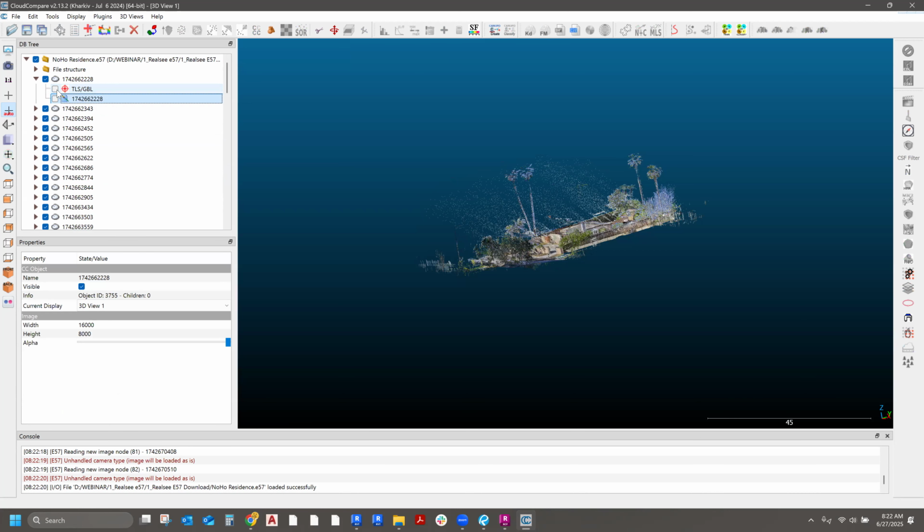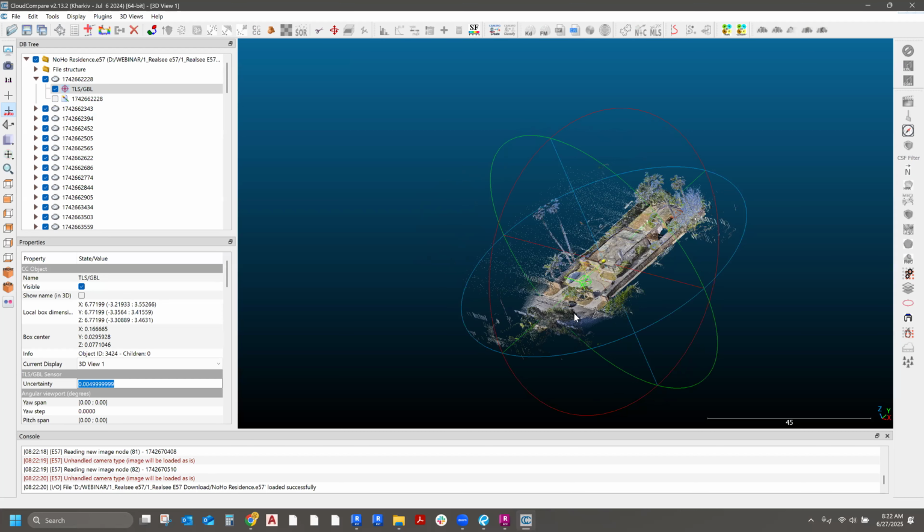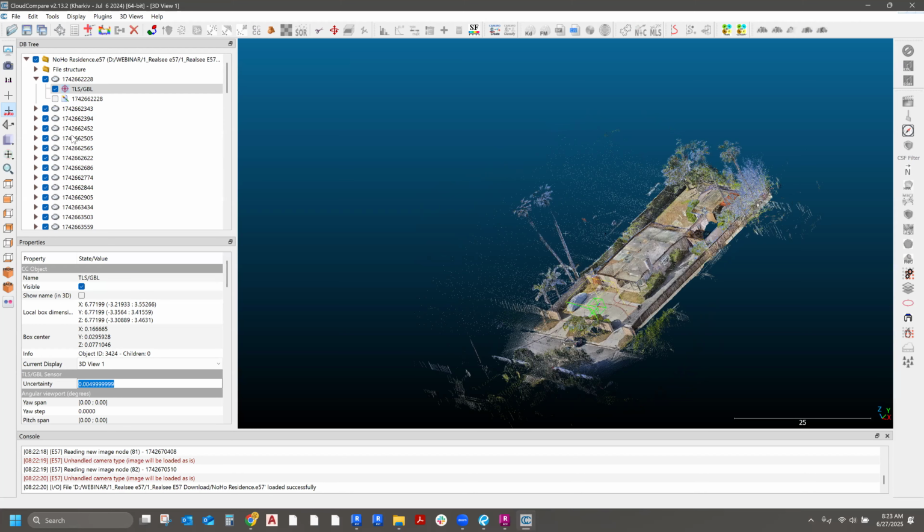So what is the TLS GBL? I think it's a location tag. It's a little location tag, basically a geolocation indication of where the scan was taken, and then the image. I see, that's what everything got stitched together from.